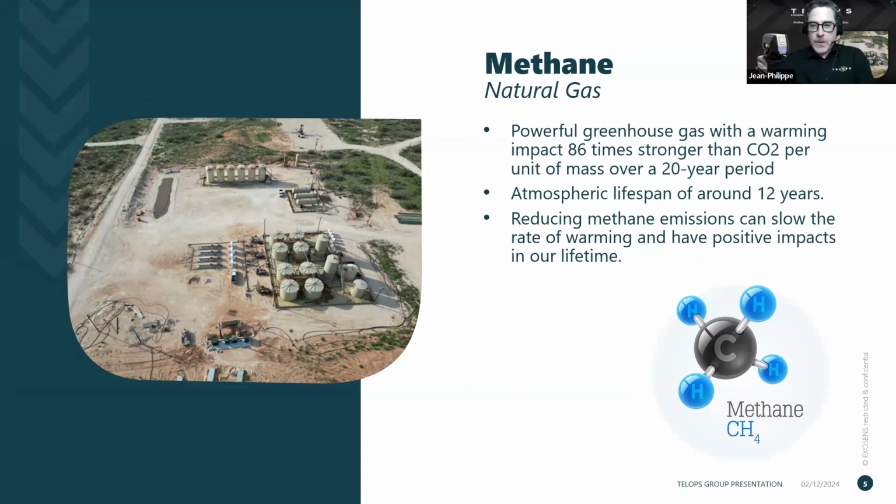Methane, everybody knows, is a powerful greenhouse gas with an atmospheric lifespan of around 12 years. So by working hard at detecting and minimizing emissions of methane, we can act on global warming potential and reduce its effect right in our lifetime, which is a real advantage here.